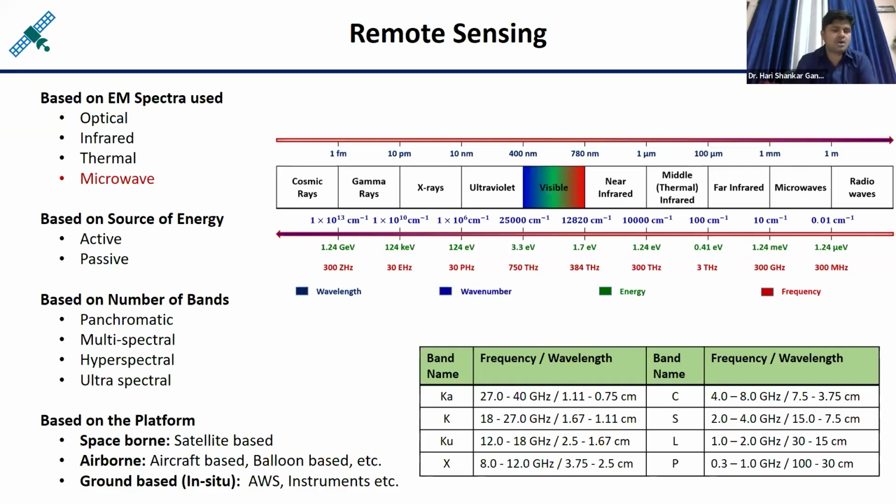The sensor may be an optical sensor, thermal sensor, infrared sensor, microwave sensor, radio wave sensor, and so on. So you can say remote sensing is a process to observe some objects from a distance. Means the sensor used for the sensing purpose should not be in direct contact with the object under observation.